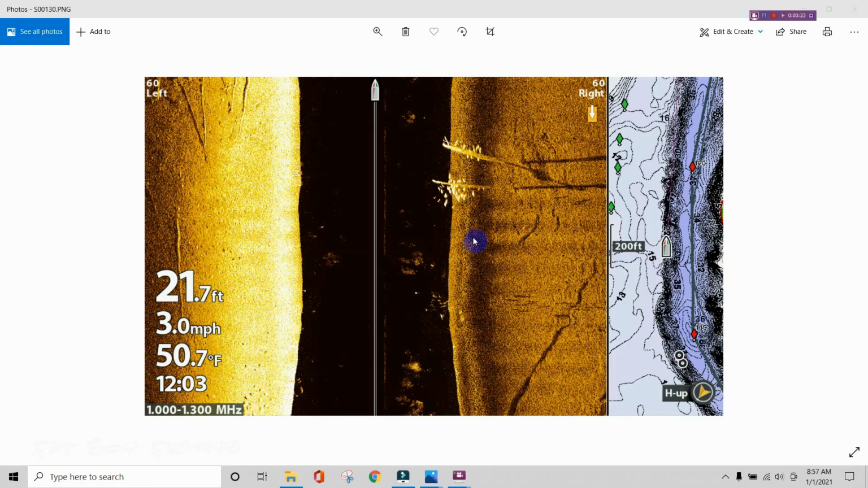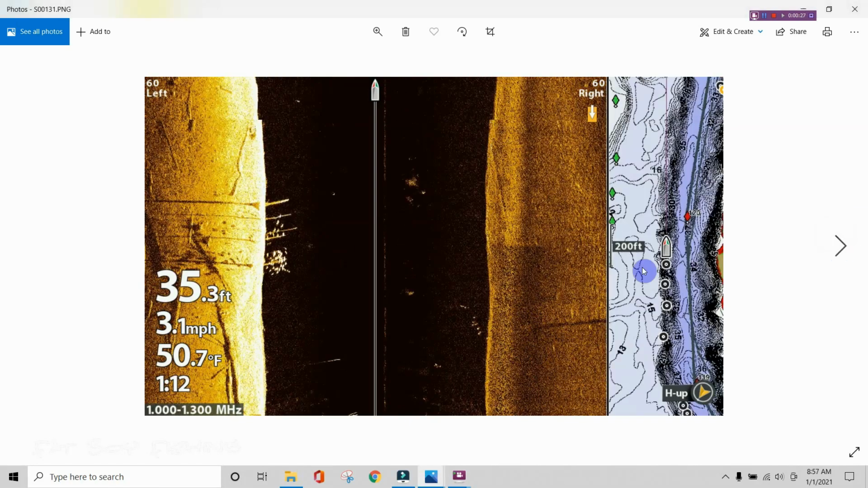Oh man, here we go. Here's the rest of our limit. Here's the mother lode. We have hit them, jackpot. And then right past that, here's a couple more. Woo, man, it's thick in there.